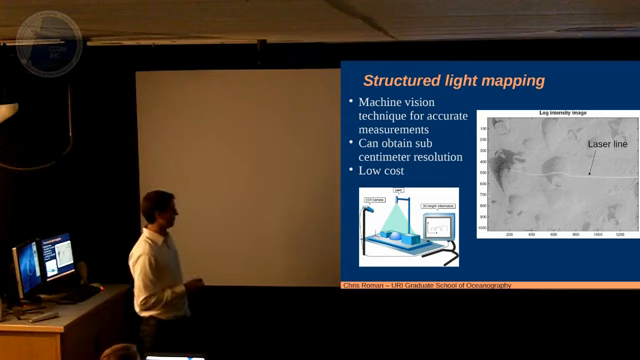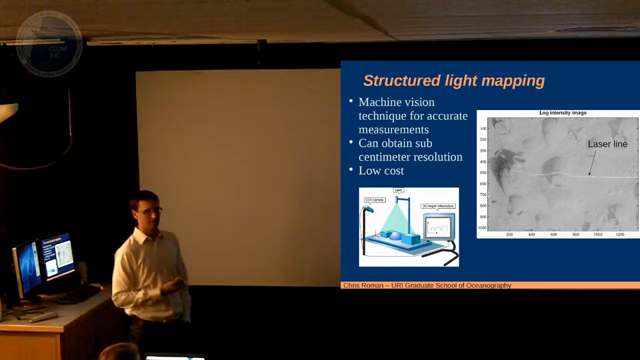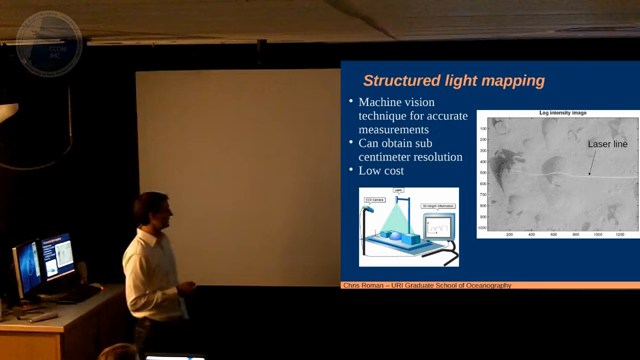The basic principle is really straightforward, and it's actually been an industrial process, land robotics technique for a long time. You take a laser, you put it through a prism so you get a sheet, you shine it on some objects, you take a picture of the stripe that laser would draw across those objects, and your picture would look like that. Okay?